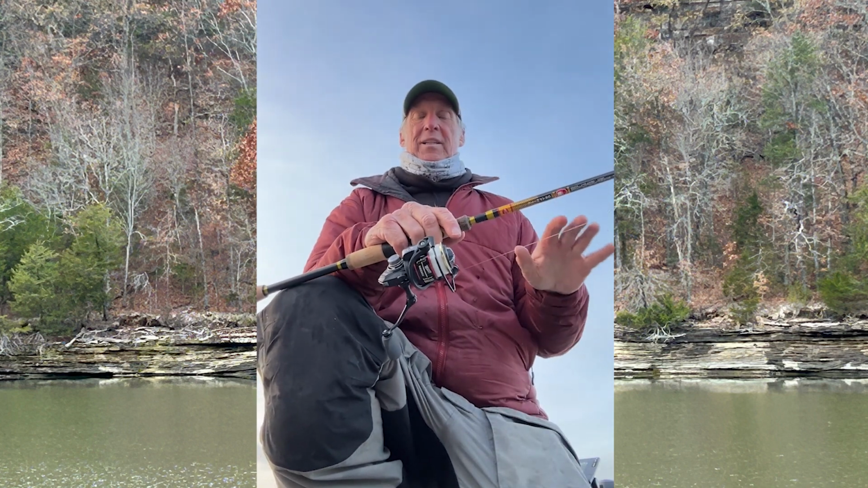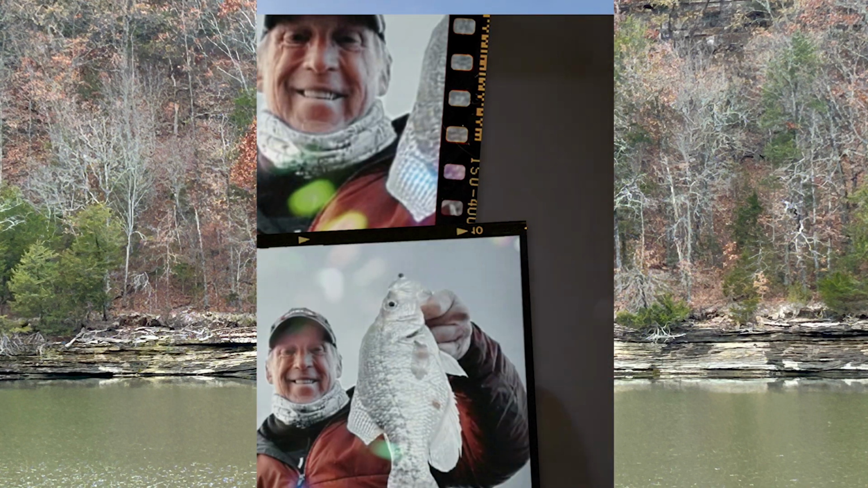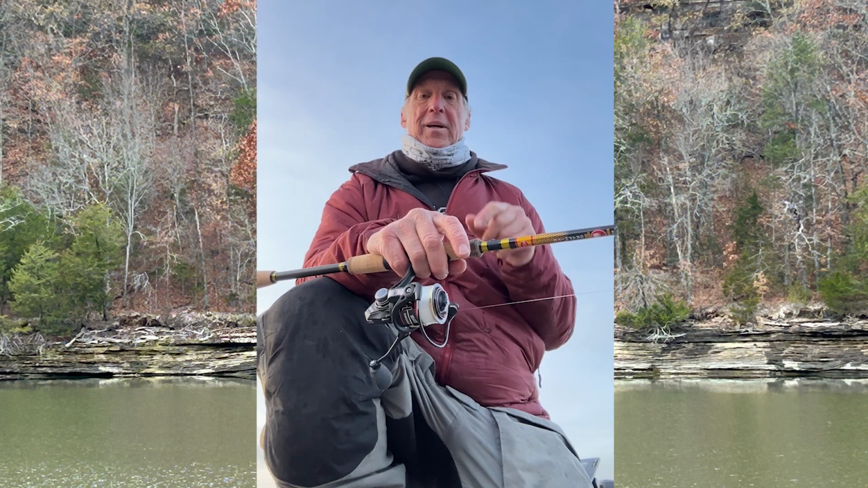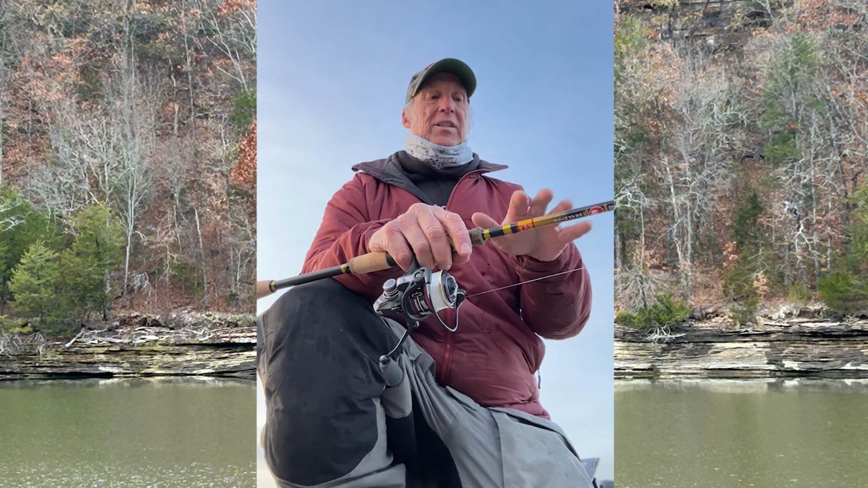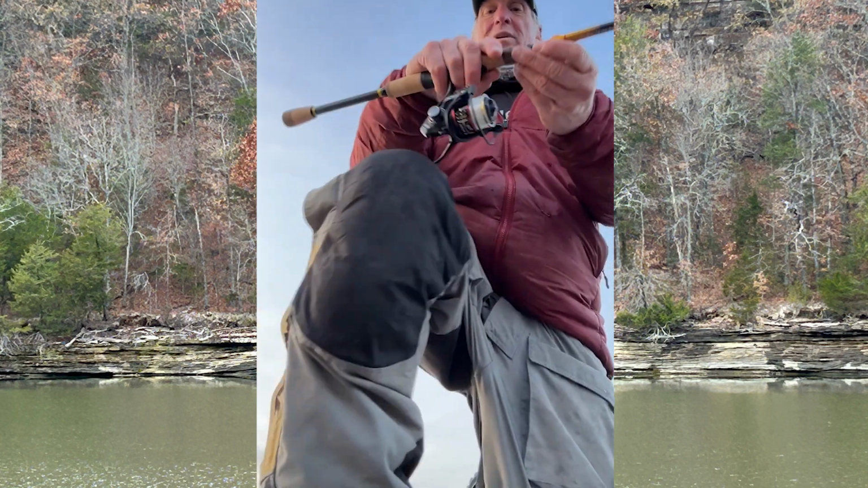This is one rod that you've got to check out, especially if you're going after roamers, because this is the perfect rod for it. Cast it all day. Super light tip. I was throwing a 1/8 ounce jig head, and it could fling it a mile. So one thing that you need to do is, if you're going to chase roamers, make sure you get one of these rods.